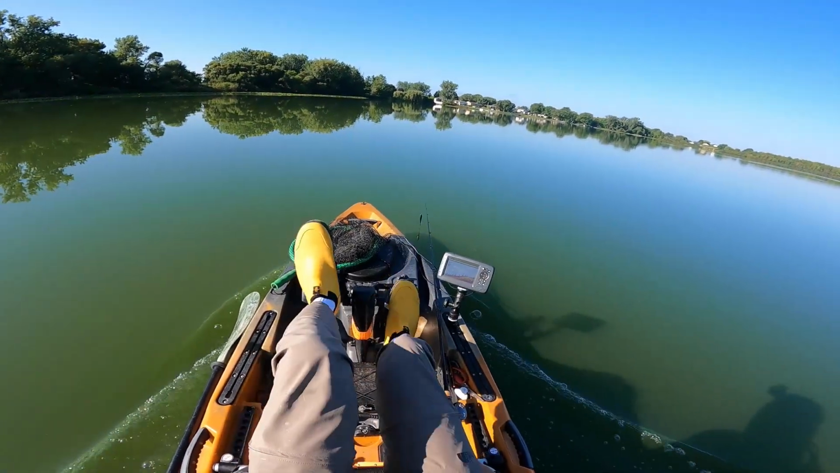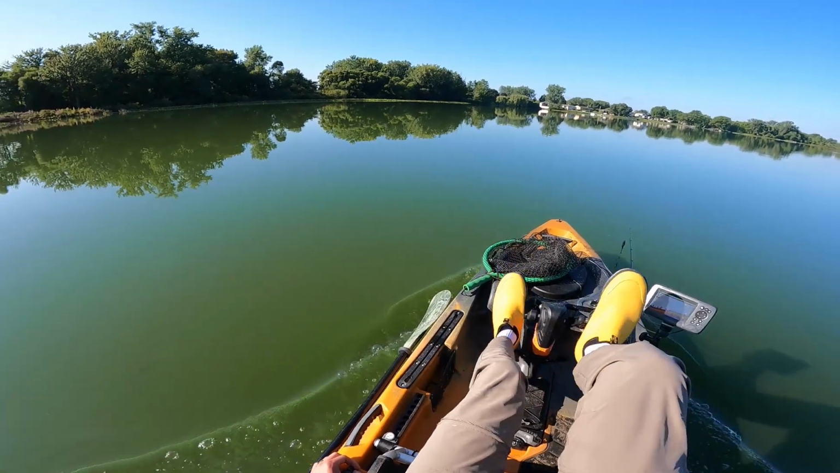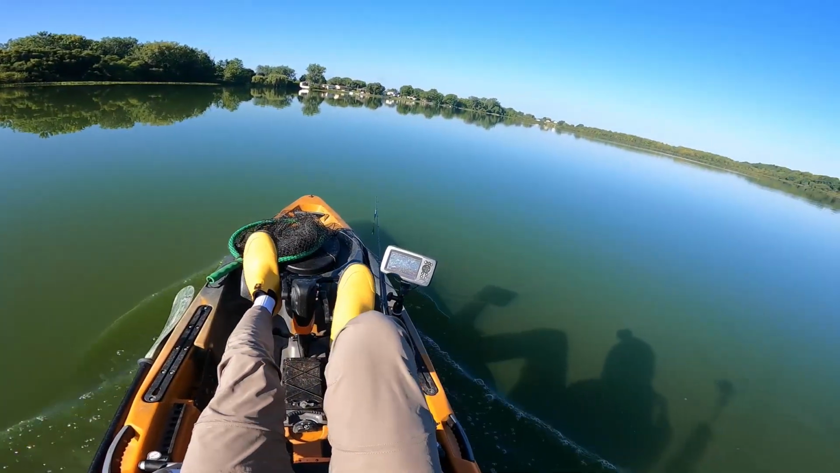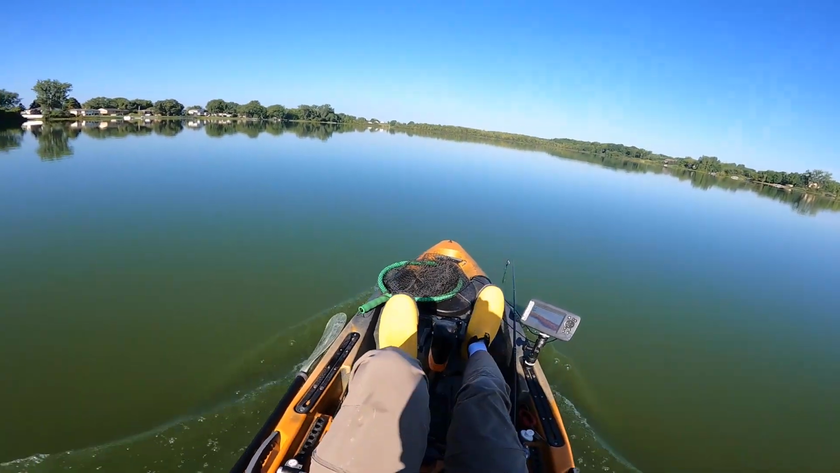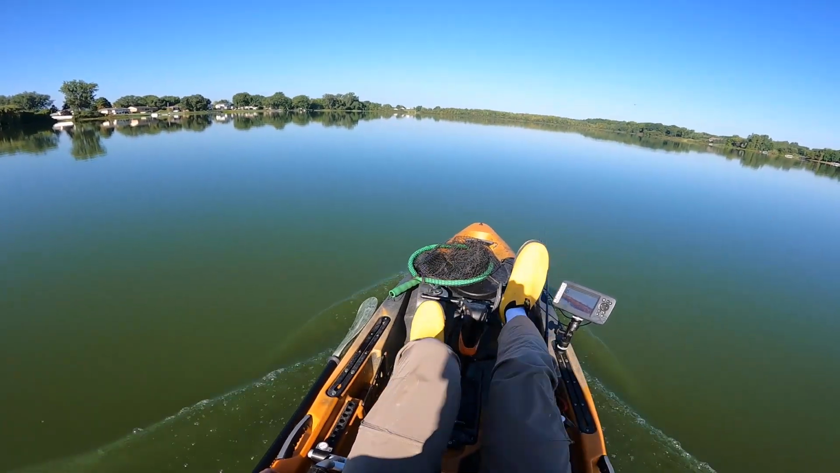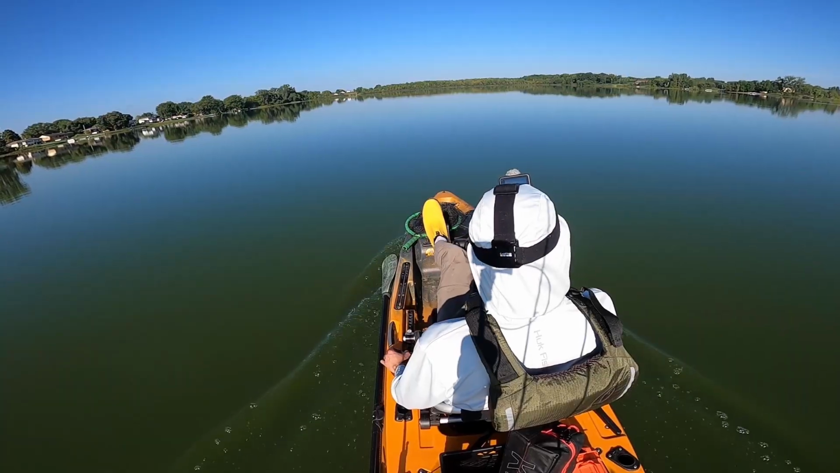Shoot, I'm starting to think I need to go back to the spot where I was catching fish earlier. Even though they were small crappie, I just can't seem to find big groups of fish anywhere else. I'm gonna go ahead and pedal over some deeper water just in case I see some fish on the graph, but I think I'm gonna go ahead and head back to the spot where I was catching fish.